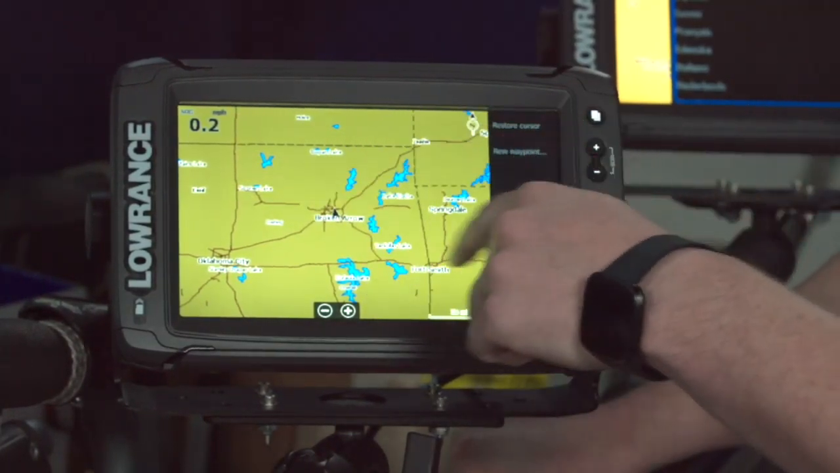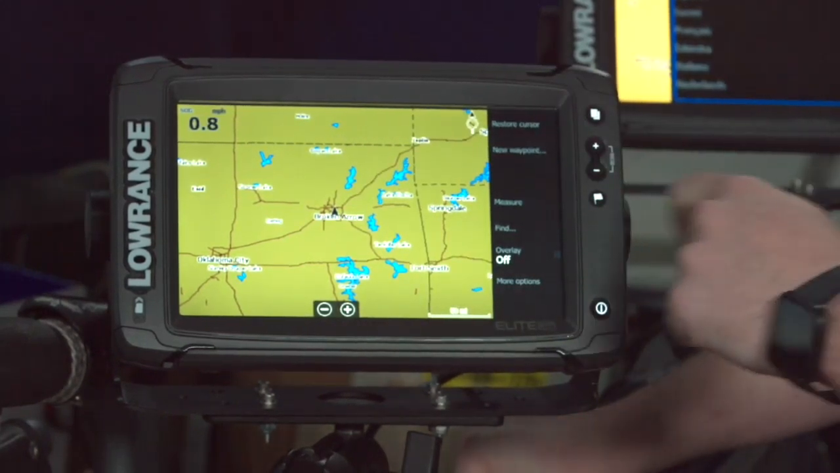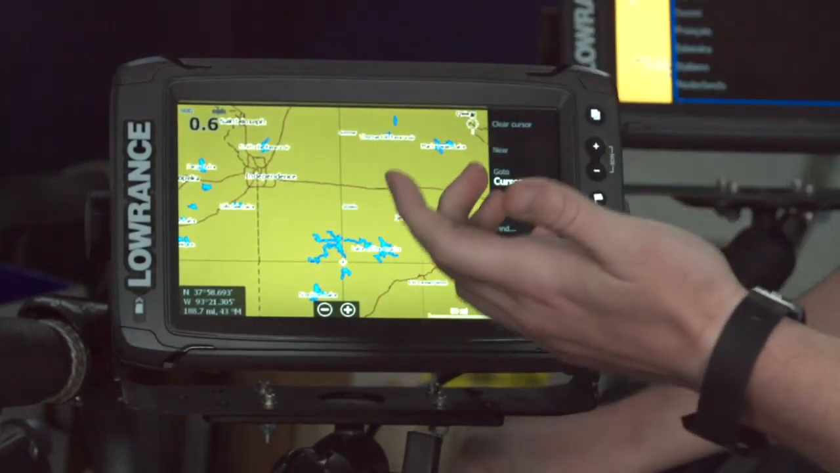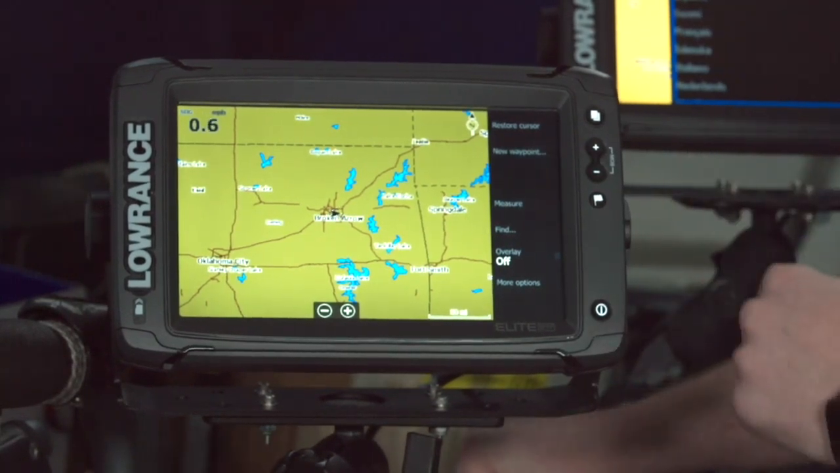And you can see here, we're sitting in the garage just outside of Tulsa. And I can look at any lake I want to on the map. As long as it's got a GPS signal, it'll take you to wherever it picks your signal up at.